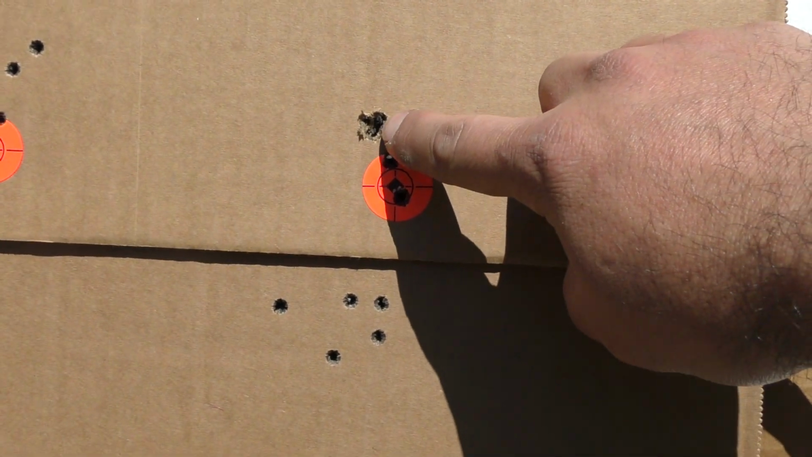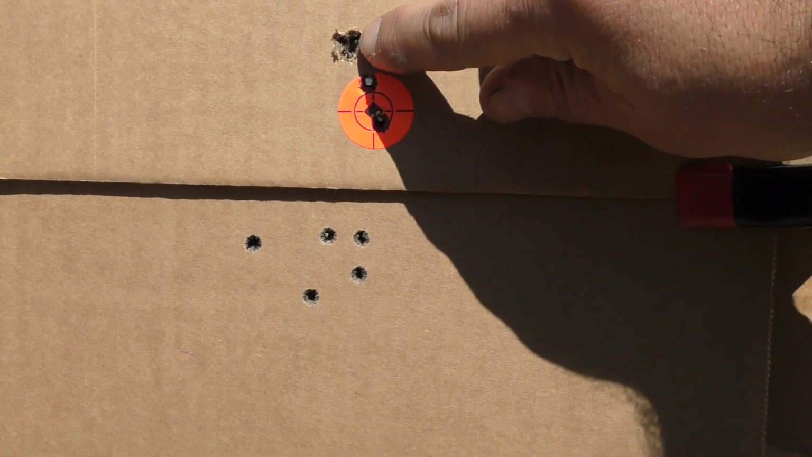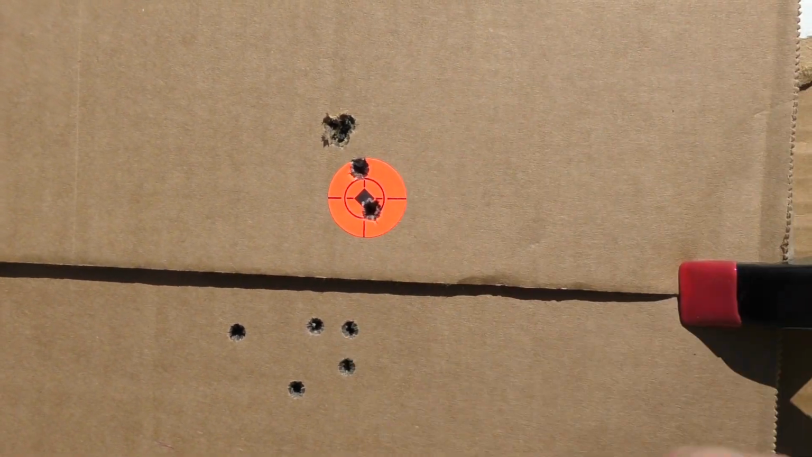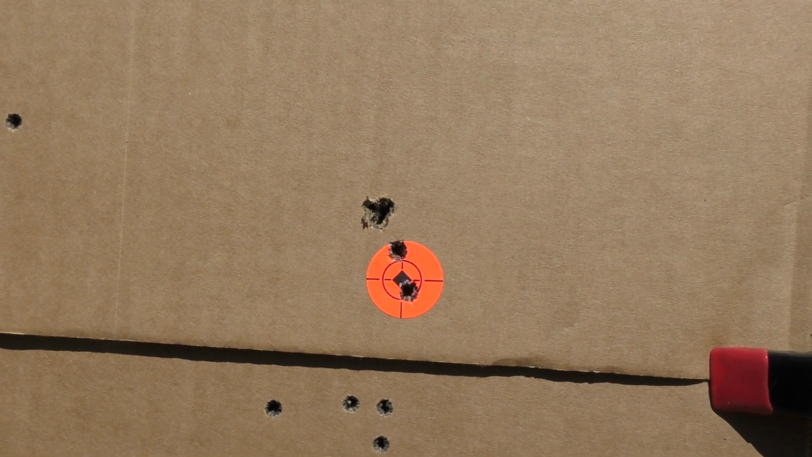More times than not, it's going to give you, I mean, this is MOA, these 4 here, and this could be shooter induced error, but I know this rifle and this load are one of my most accurate, so that's what I'm going forward with.